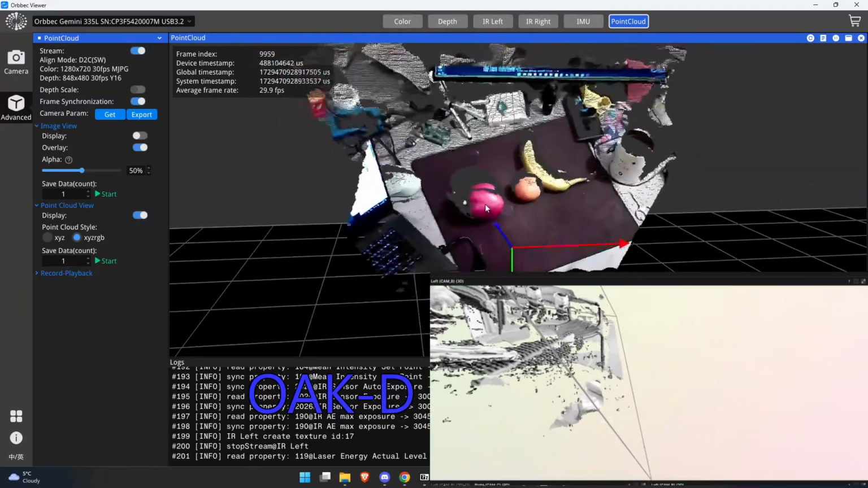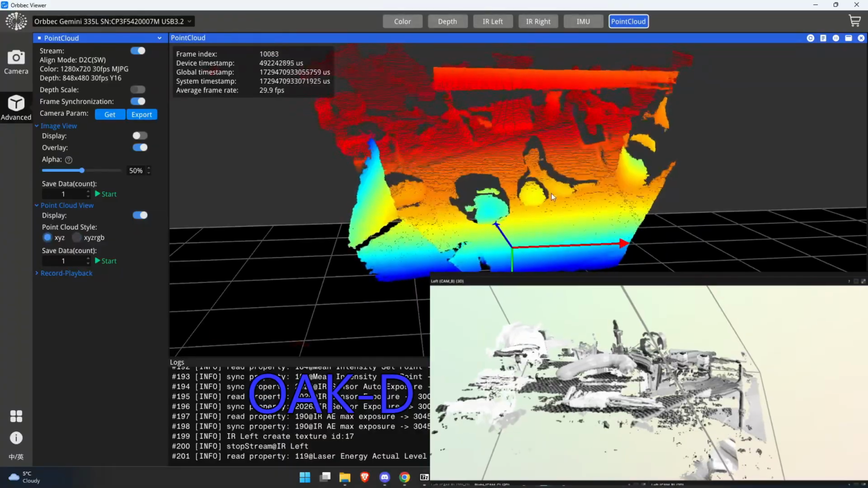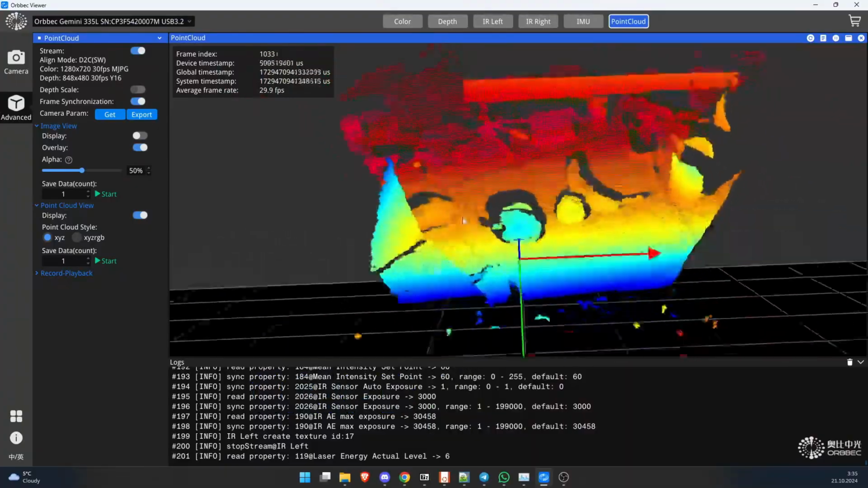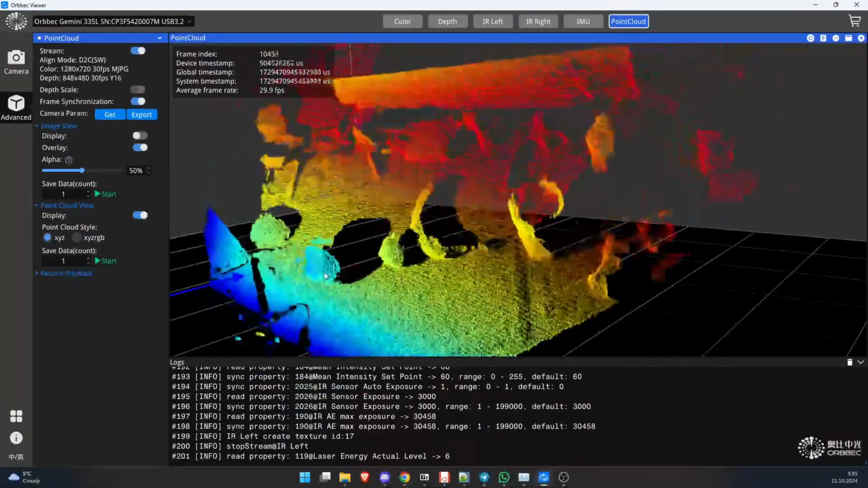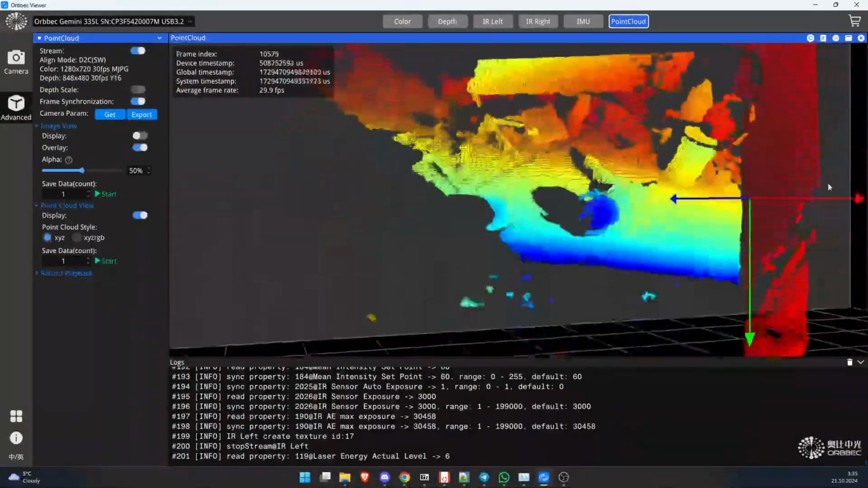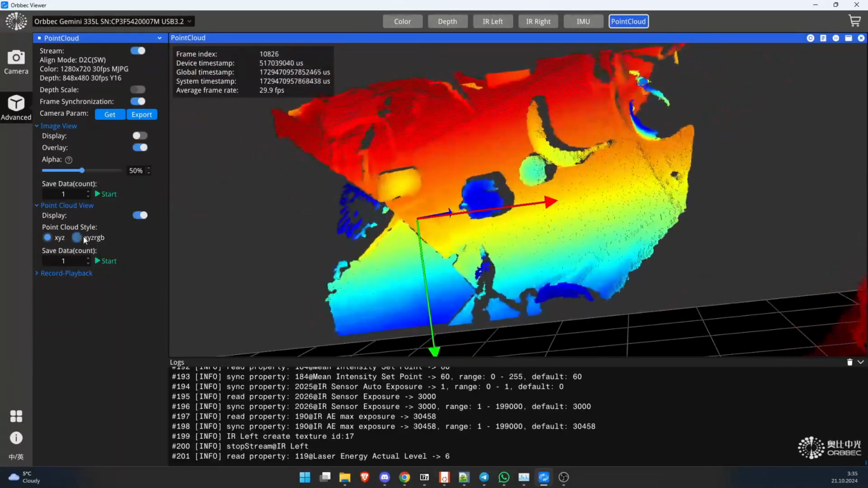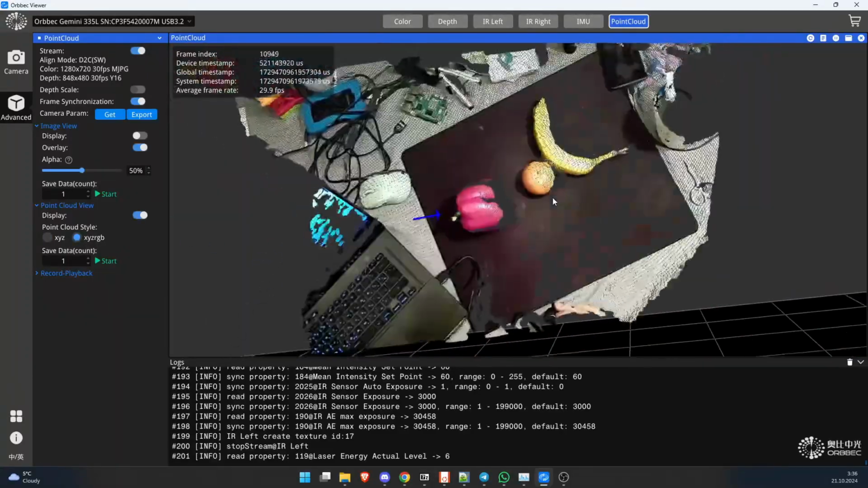So the results are also pretty similar. Probably OAK-D is a little bit worse and RealSense is super similar, but for OAK-D you can use different algorithms to reconstruct 3D, which we will discuss a little bit later.